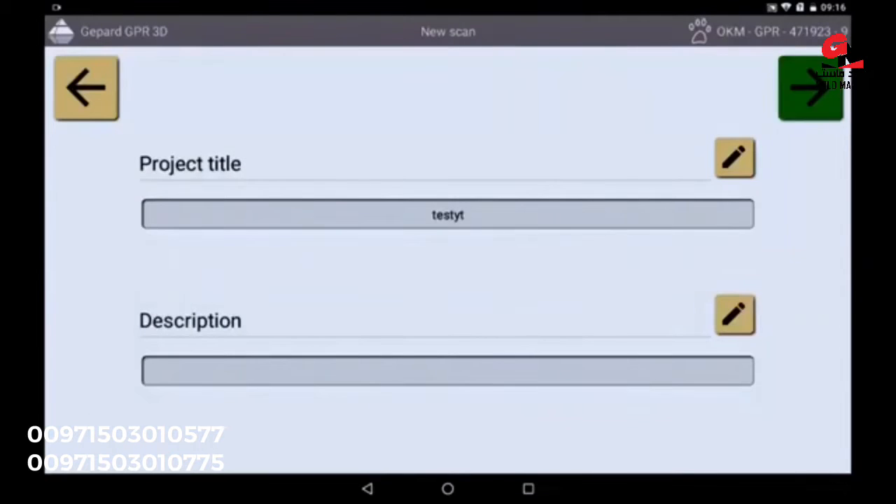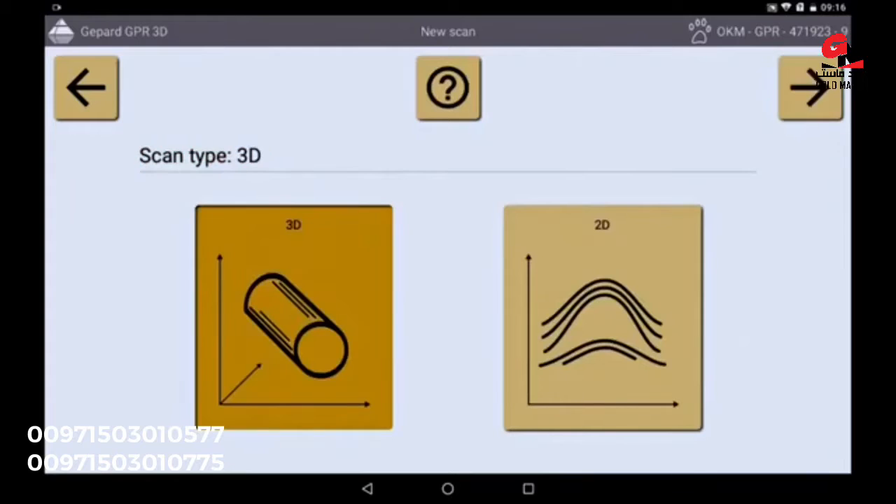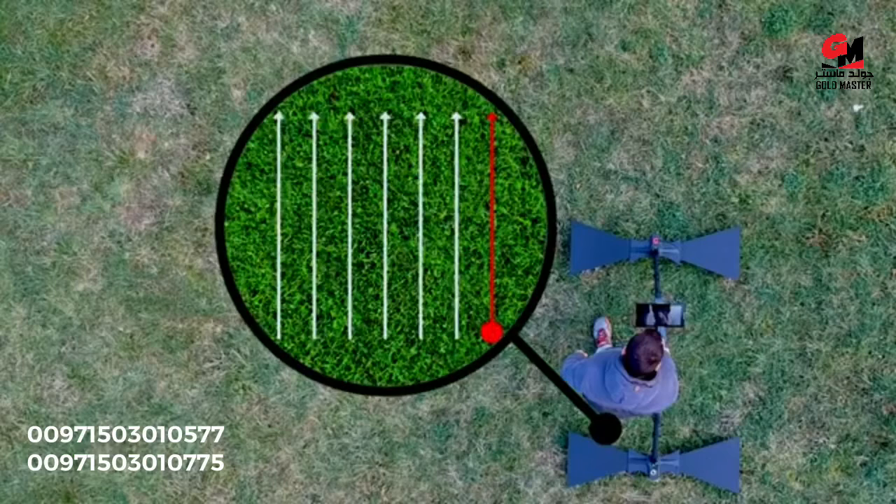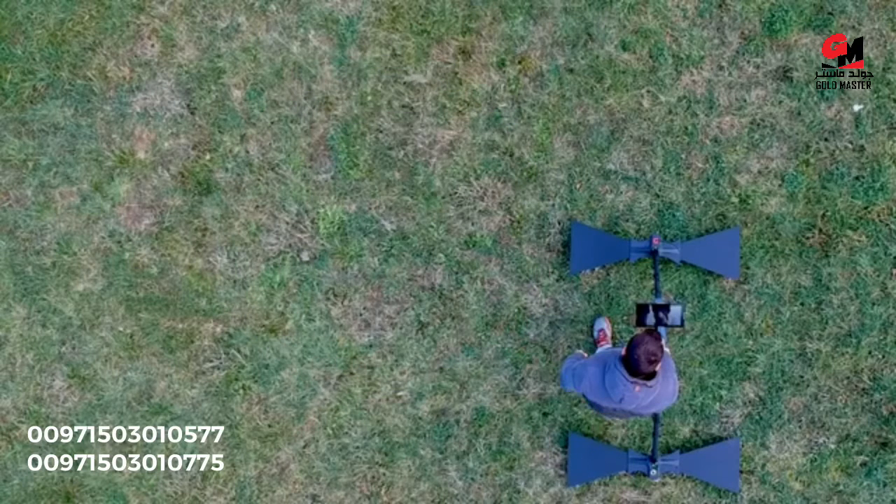Now the scan method is chosen. In this case, the 3D scan. Then the scan mode. Now choose between Zig-Zag or parallel mode, and then determine the penetration depth. Here: low profile, start measuring in the lower right corner. In the parallel mode you set the first line and start the next track parallel to each other.